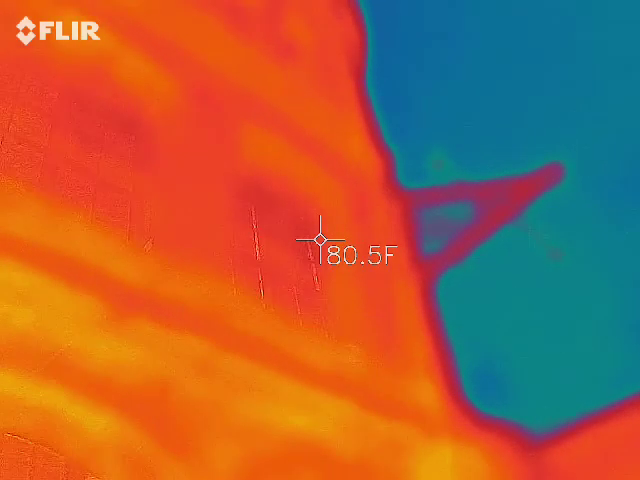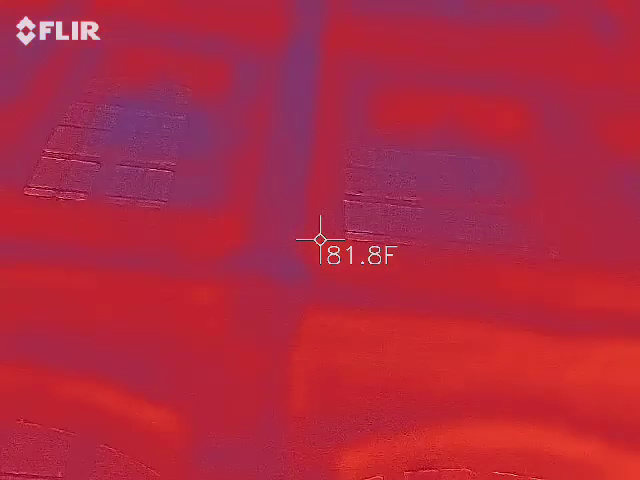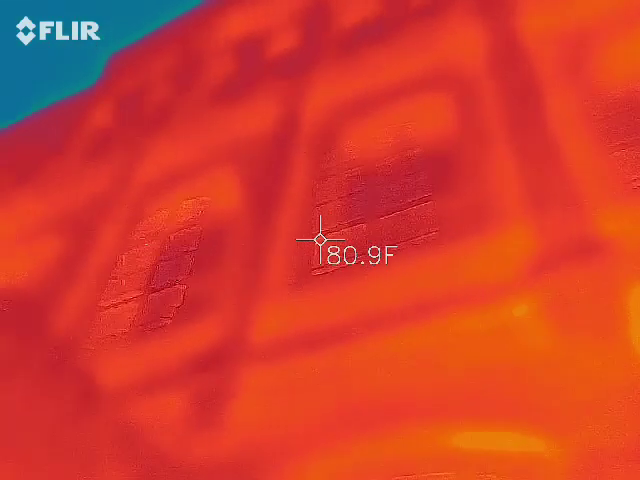It's crazy because you've got to remember the way our buildings are set up, the draft and the wind is going to make the upper part of buildings cooler. That's awesome, man. So the fact that you're jumping up in temperature is interesting.